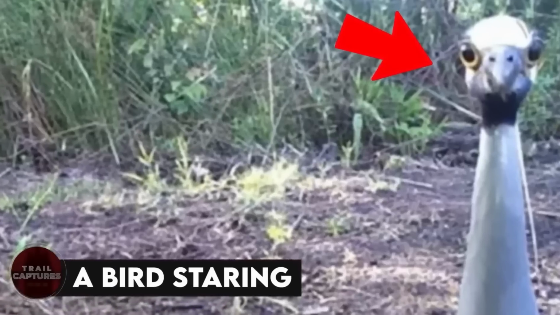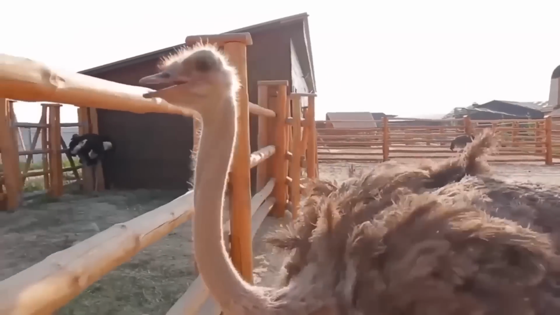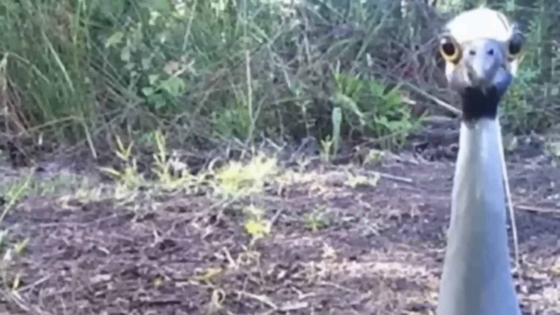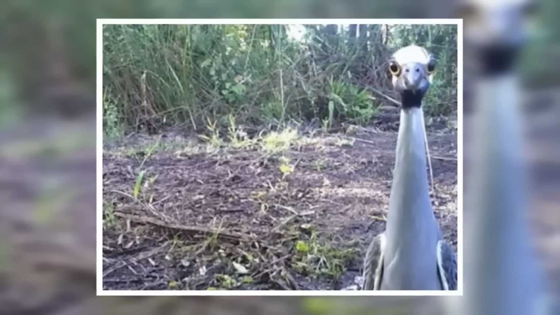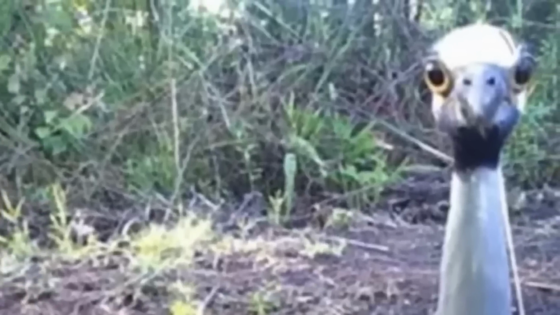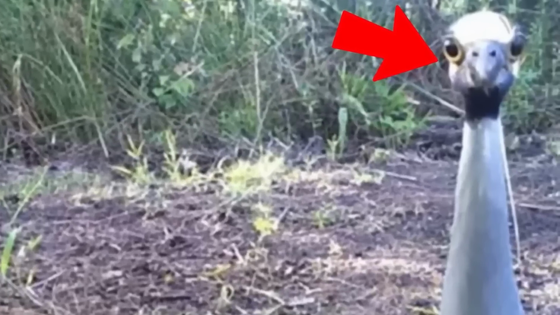A bird staring. Like ostriches and other long-necked creatures, this bird doesn't scare easily. So when he noticed that something was off, he took a menacing stance and decided that an eye-to-eye confrontation with the camera would let everyone know who's the boss around this neck of the woods.